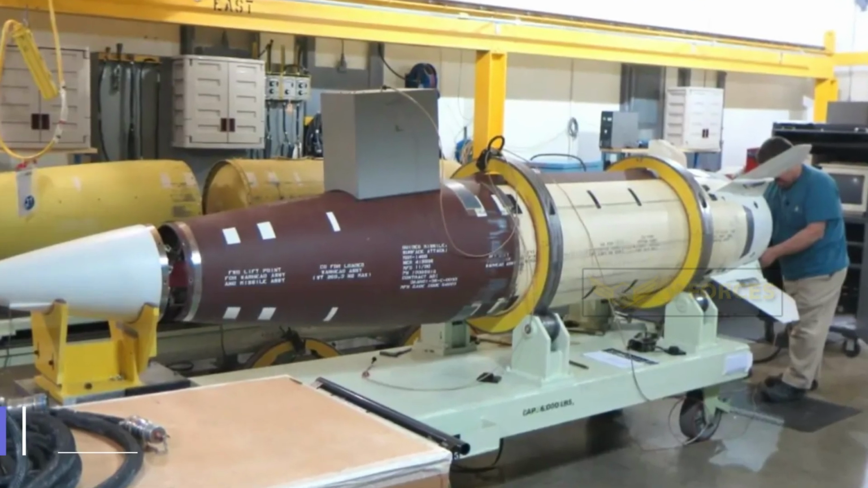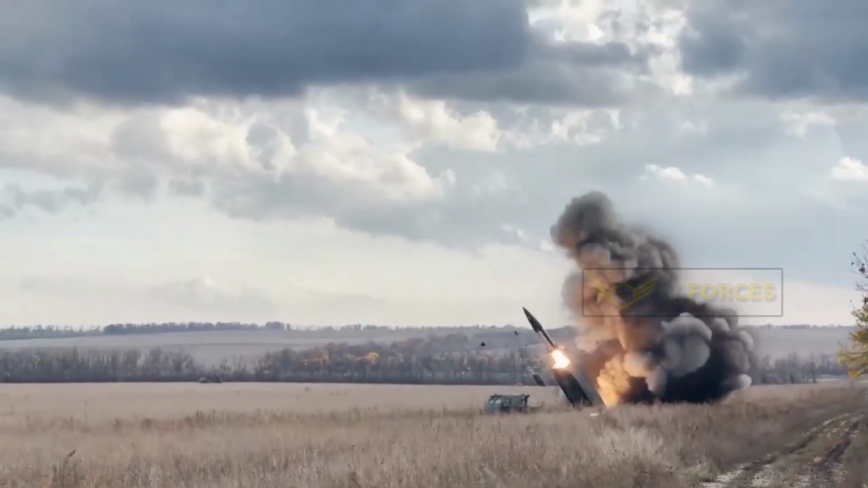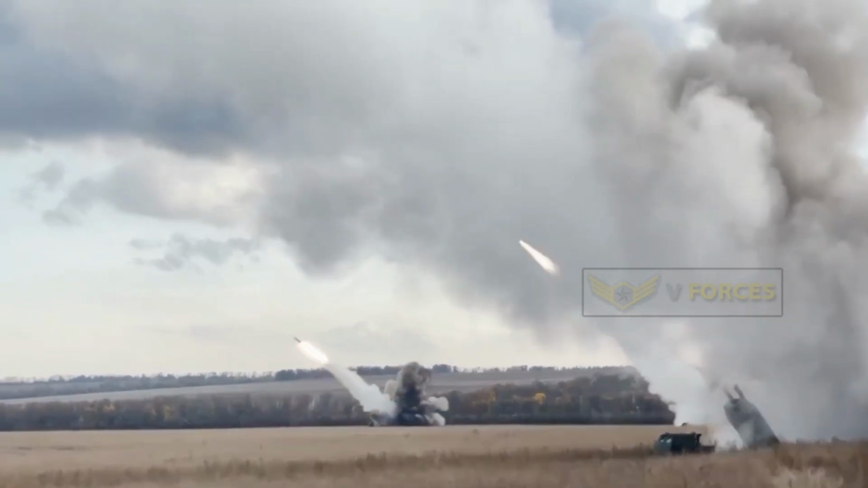In mid-October 2023, Ukraine revealed it had received cluster variants of the US's ATACMS, or the Army Tactical Missile System, in a set of strikes on Russian military bases in Moscow-controlled Ukrainian territory.